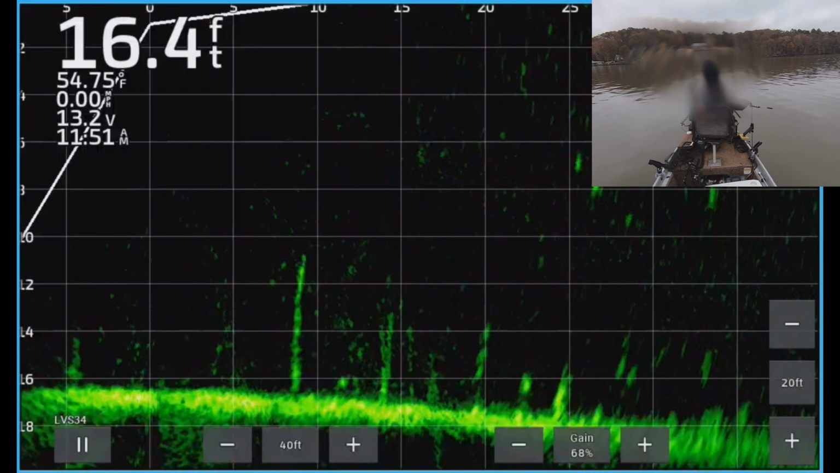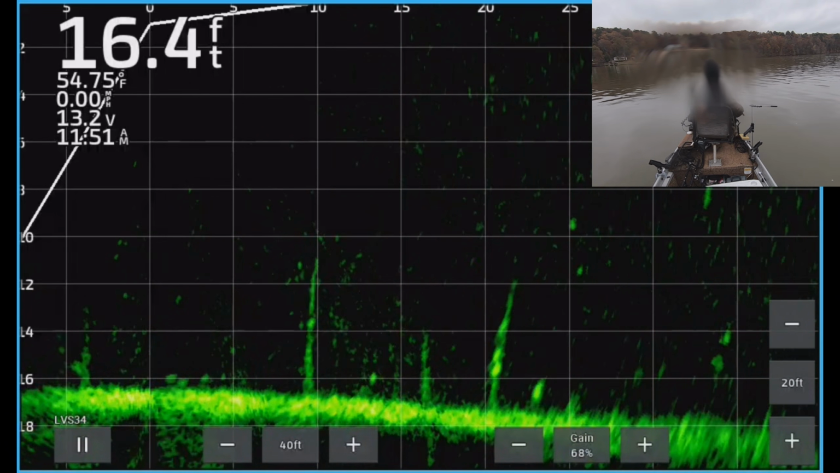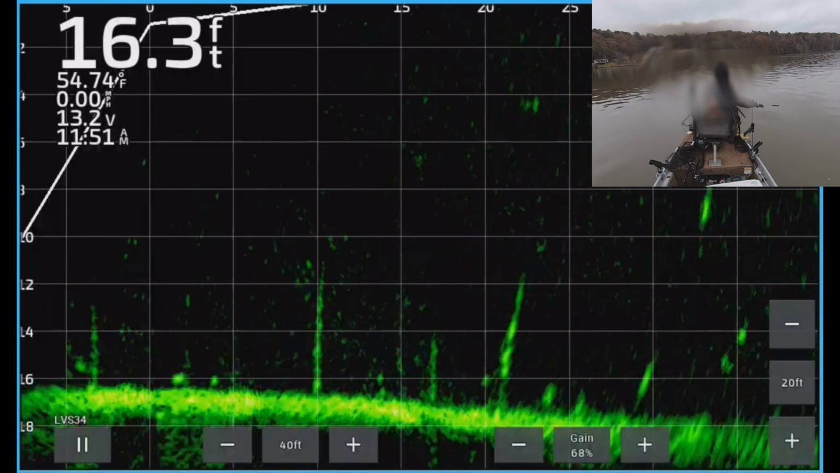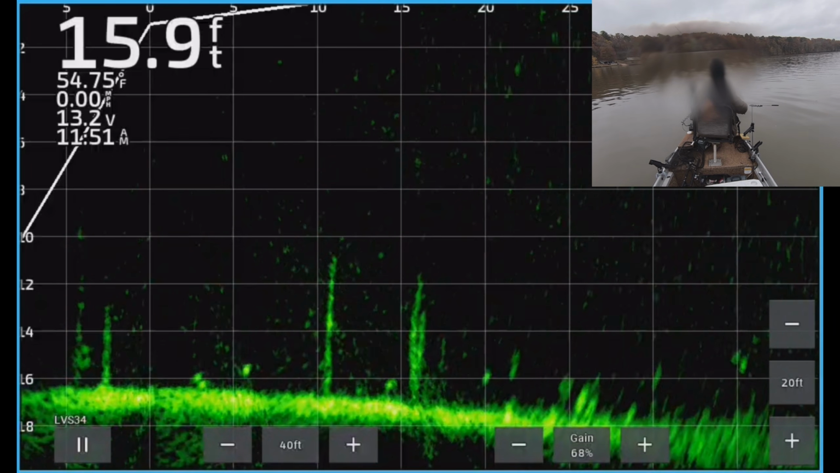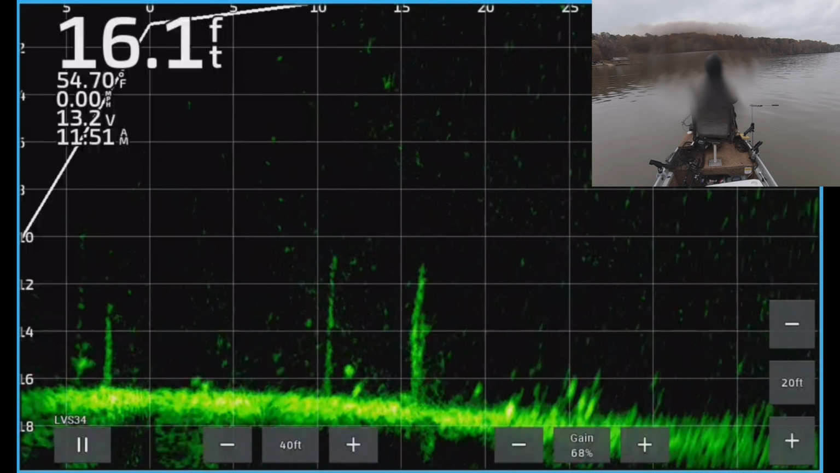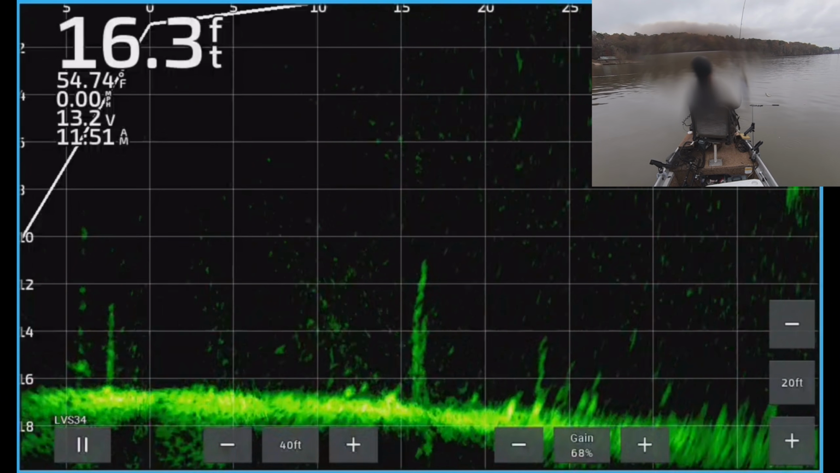There's several smaller marks on this stump here. They might not be too small. They look okay. That's what I'm going for. You see the boat just constantly moving right now, and I'm struggling to keep my jig where it needs to be. Oh, you could just barely see me catch that one because the boat moved and got my beam out of position, but we got him. There he is.